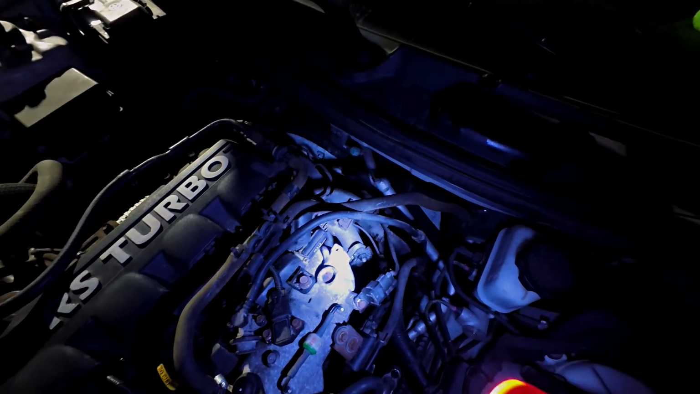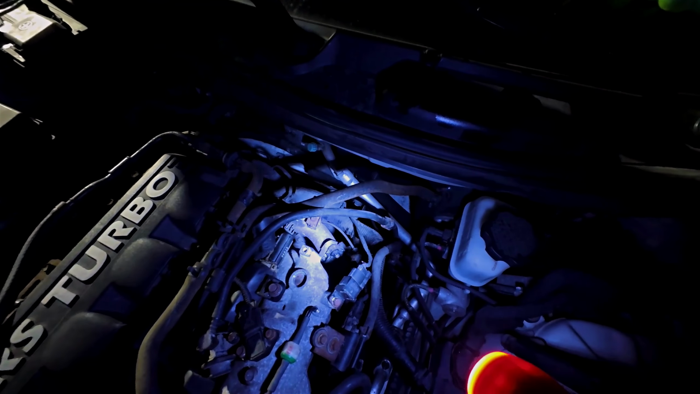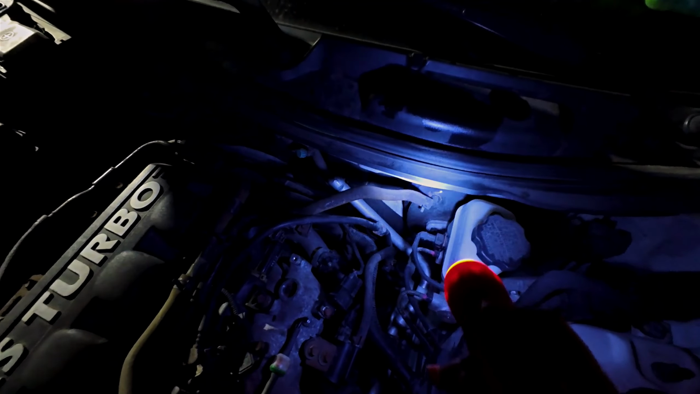Right, so it looks like I'm gonna have to get a new gasket, and it's either that or I have a vacuum leak somewhere here. I even got the brake cleaner. Let me just show you guys.